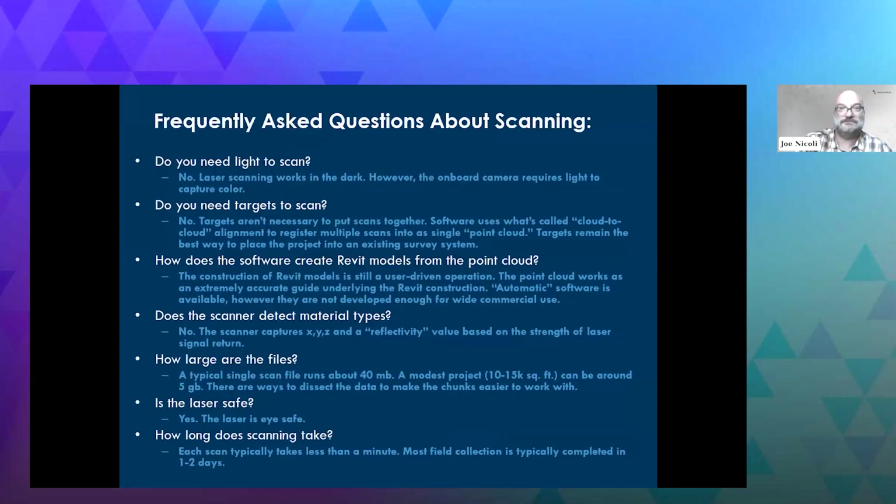All right. The FAQs. So we do not need light to scan. The caveat to that is if you want color, all the color is captured from ambient lighting, so you would need light there. We don't use targets unless you want to tie in with civil. As long as we know ahead of time that you need to tie in with civil, we can do that.